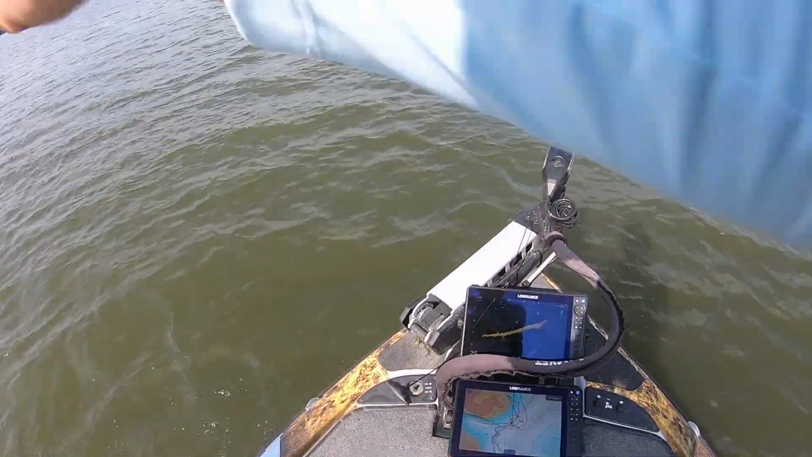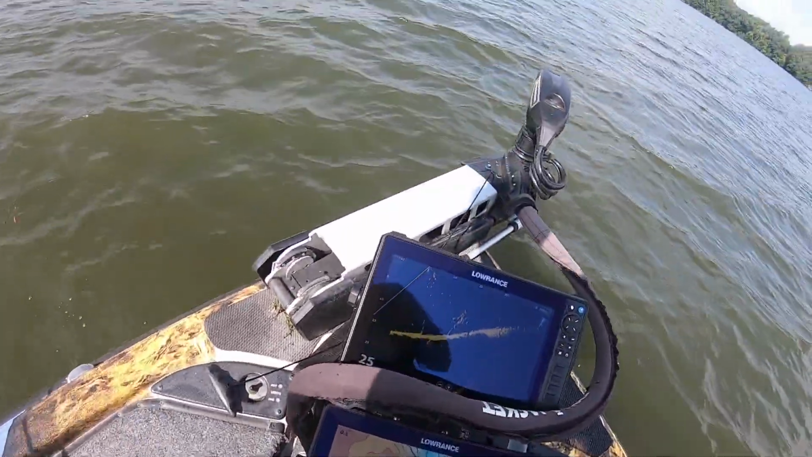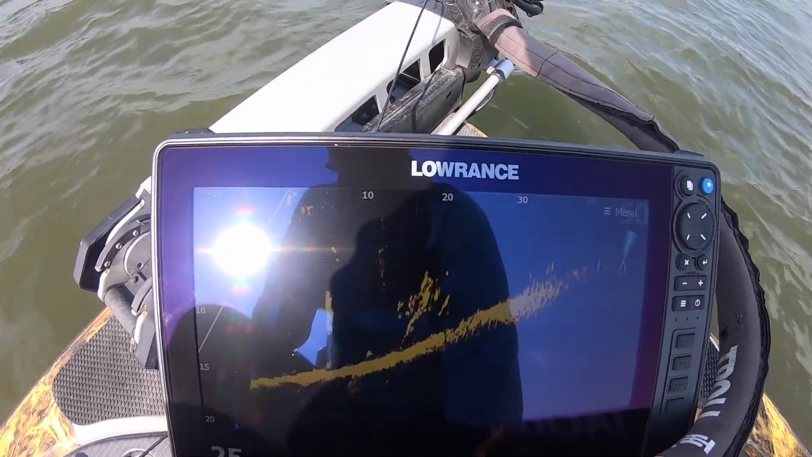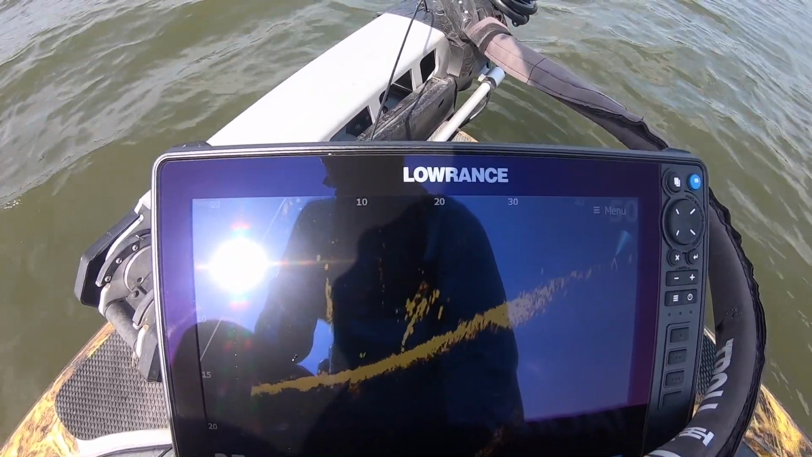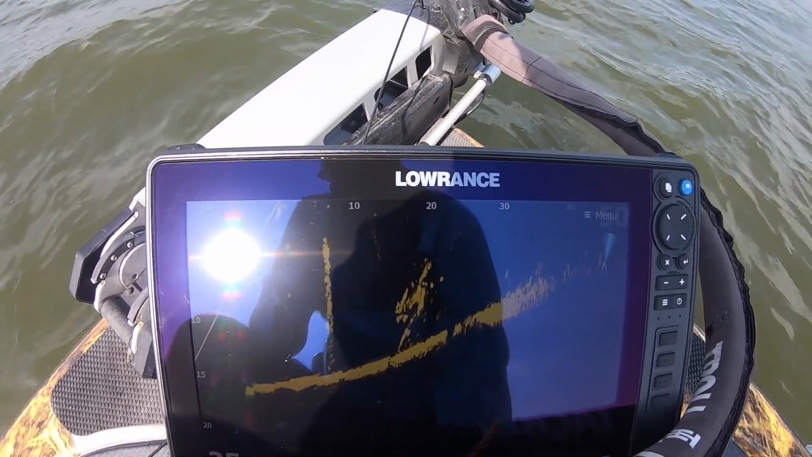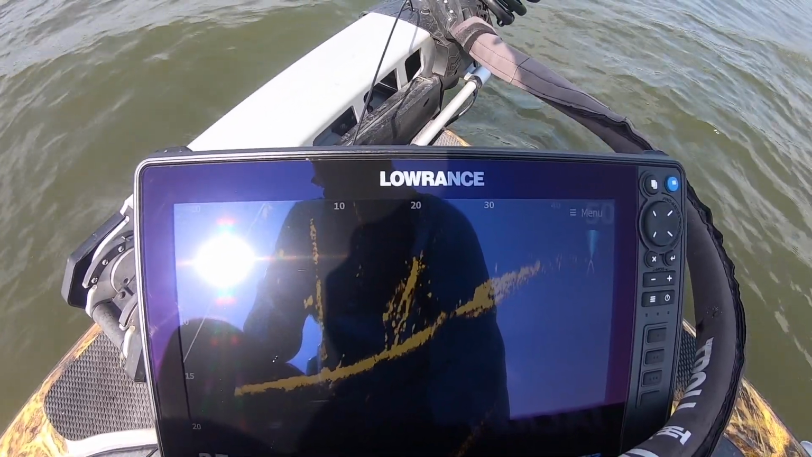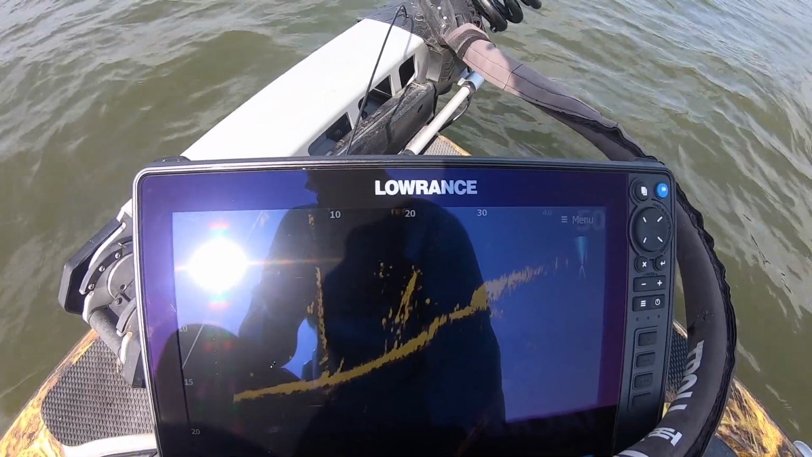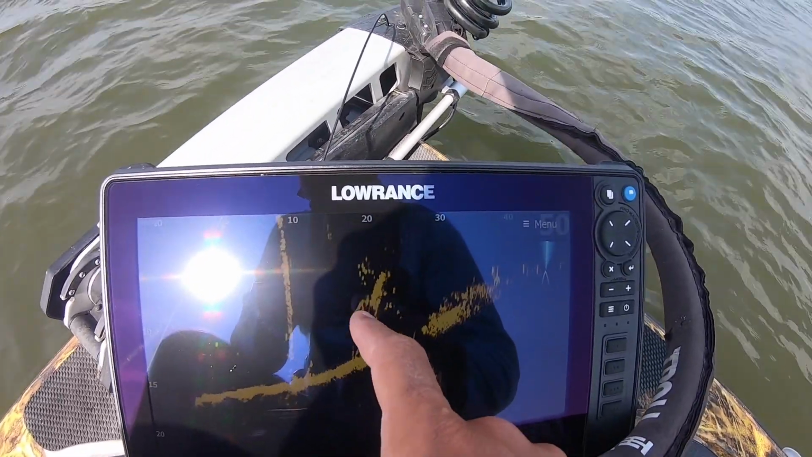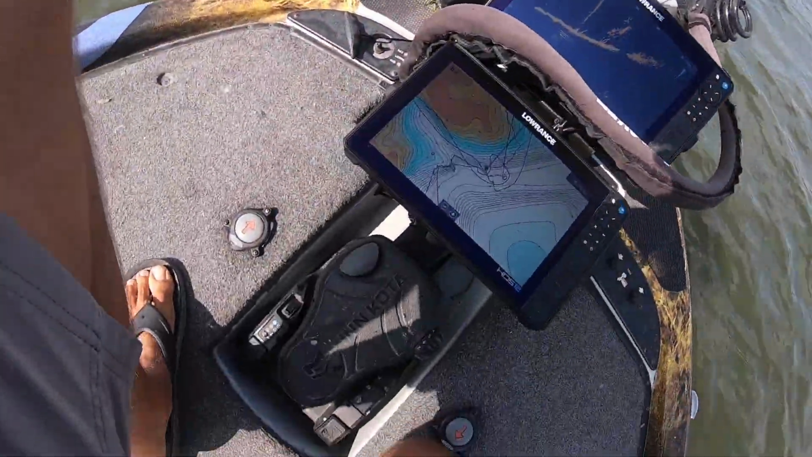I'm gonna show y'all what I'm looking at right here. This is one stump sitting out off the end of a point. As I pan across, you can see those crappie sitting right in there. They're sitting real tight to that stump. So I have to float my bait just over that stump just right. Call those fish up out of there to get them to bite.